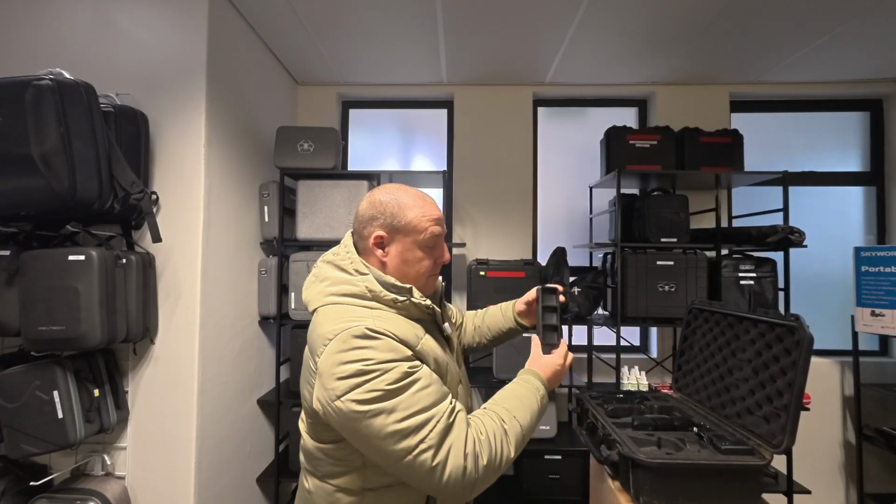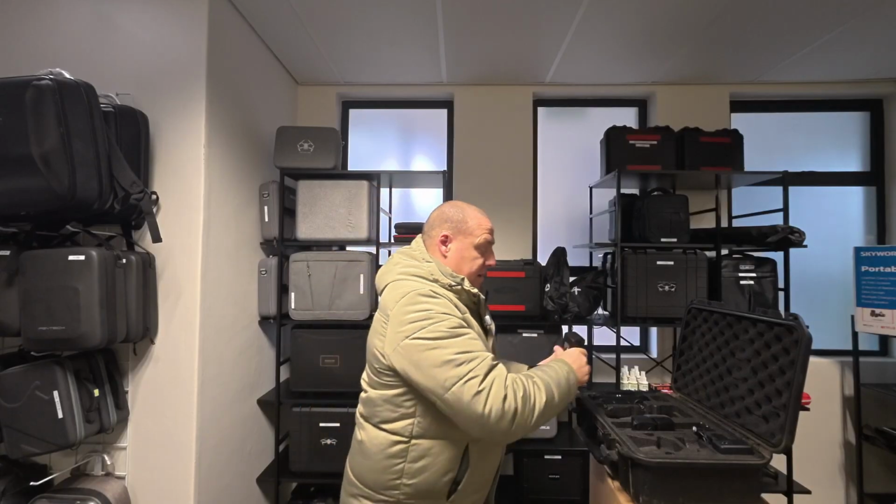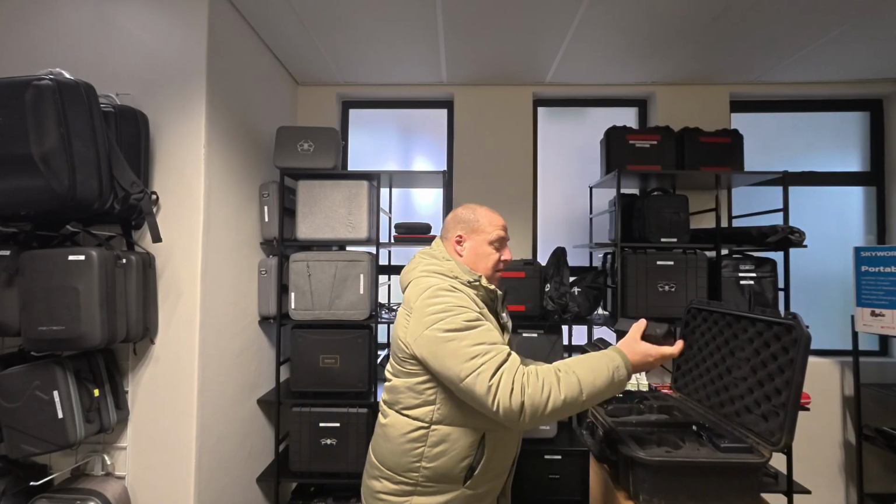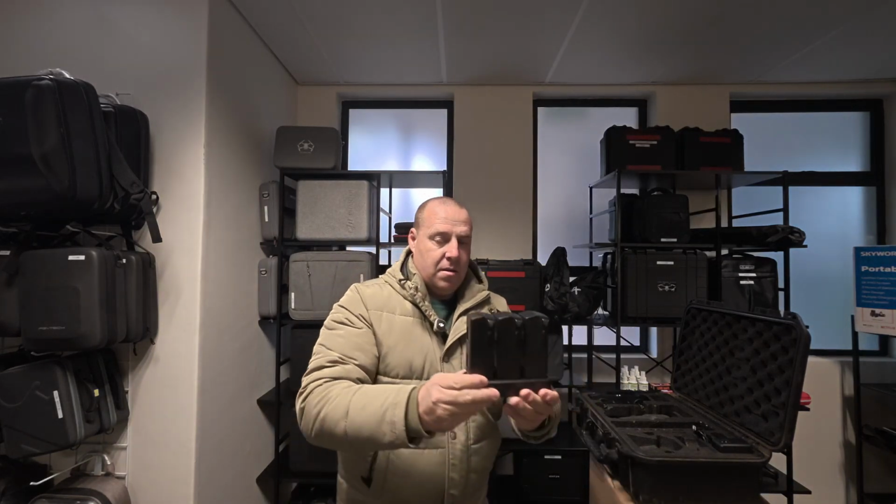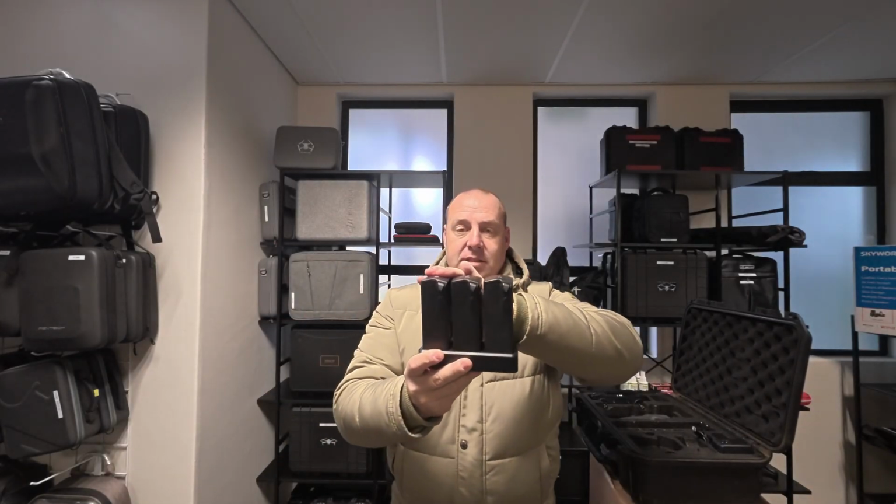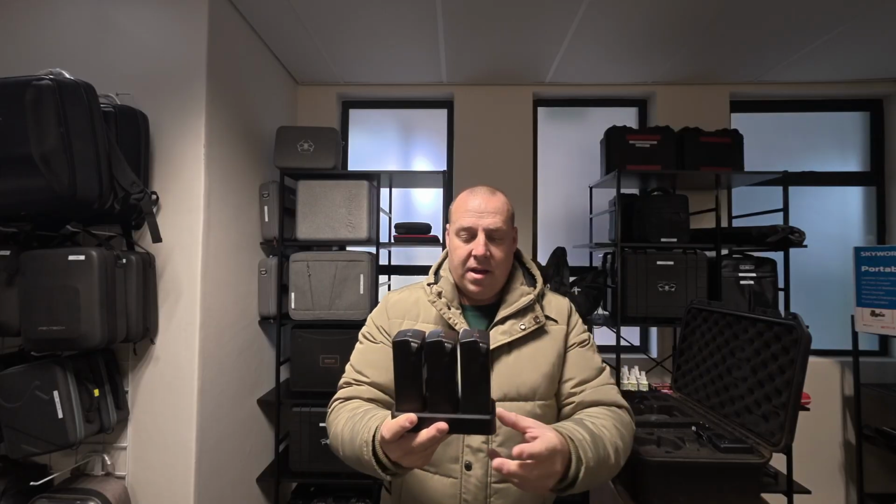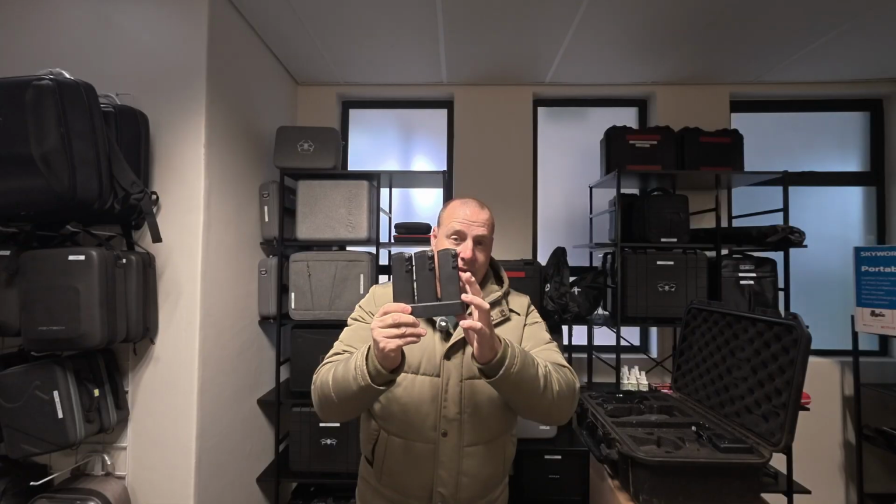This is the charging hub that you get, and what this will allow you to do is slot in all your extra batteries so that you can put them on charge like this, USB-C that goes to the brick, and that will allow you to leave these on charge and they will each charge full and then switch off. It takes roughly 40 minutes to an hour to charge one of these batteries.